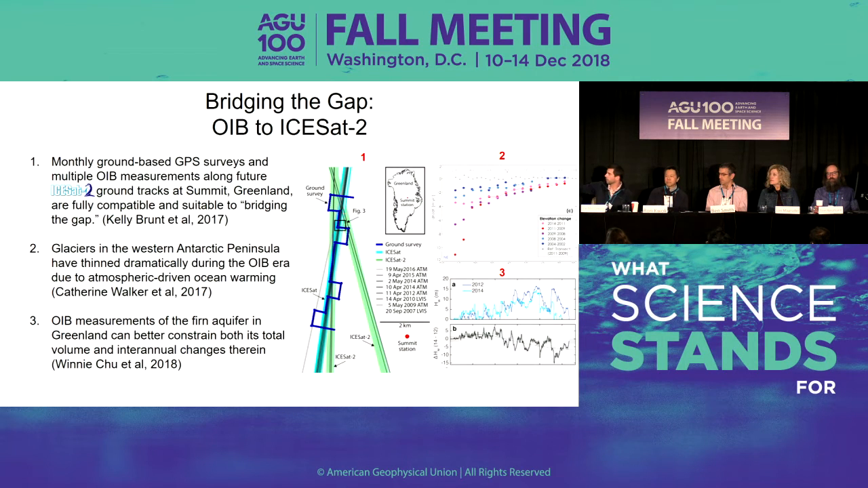Second, Catherine Walker has used IceBridge data and other ancillary data to show that glaciers in the western Antarctic Peninsula that previously had been stable for about 2 decades during the IceBridge era actually started to thin quite substantially, and that seems to be associated with atmospherically driven ocean warming.